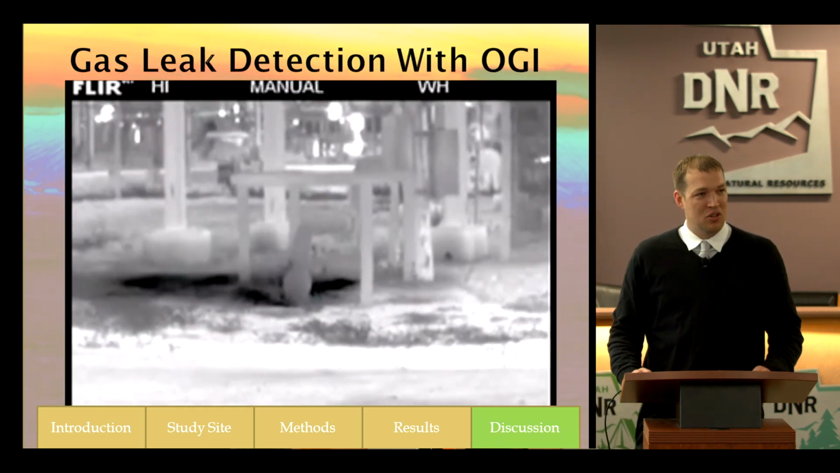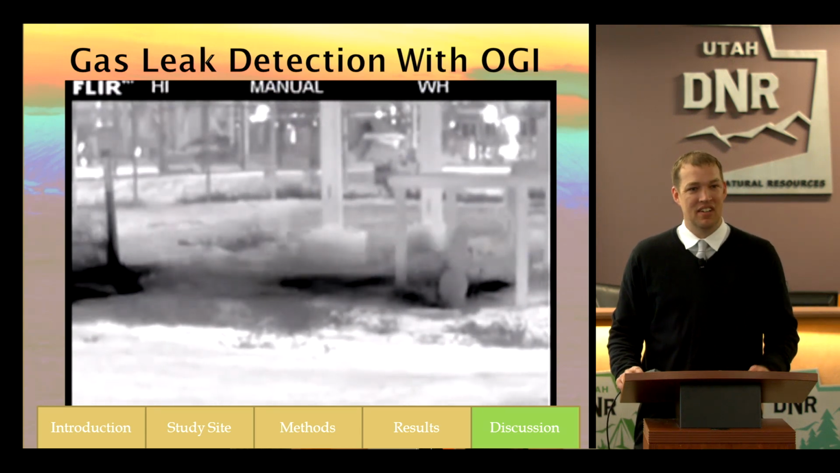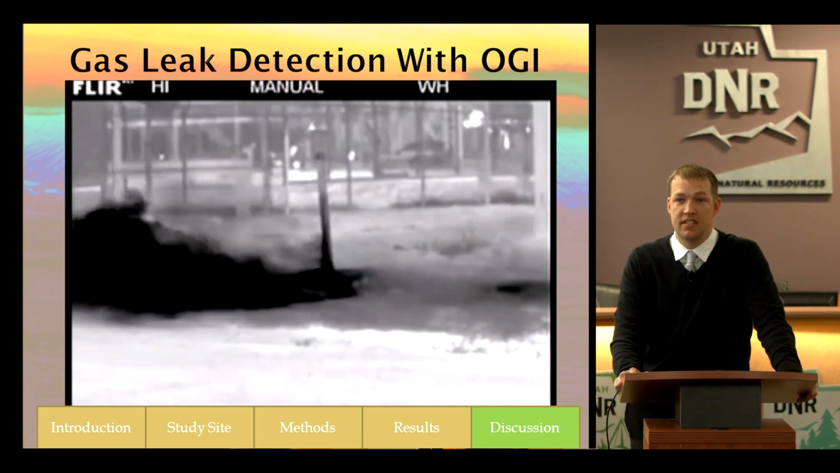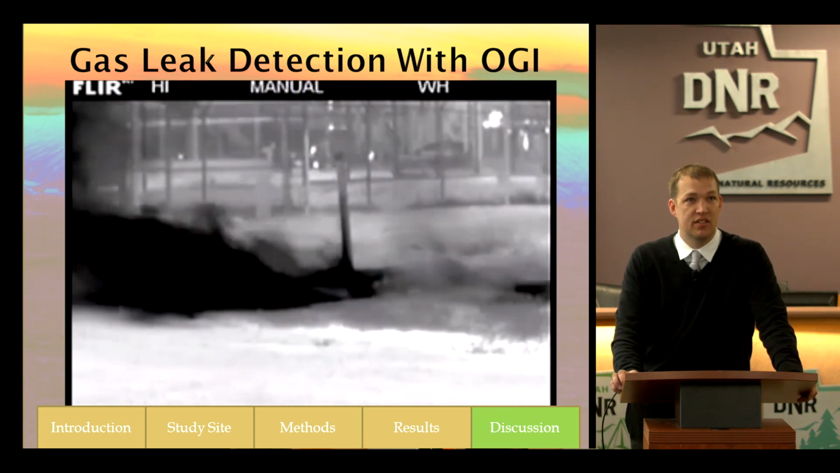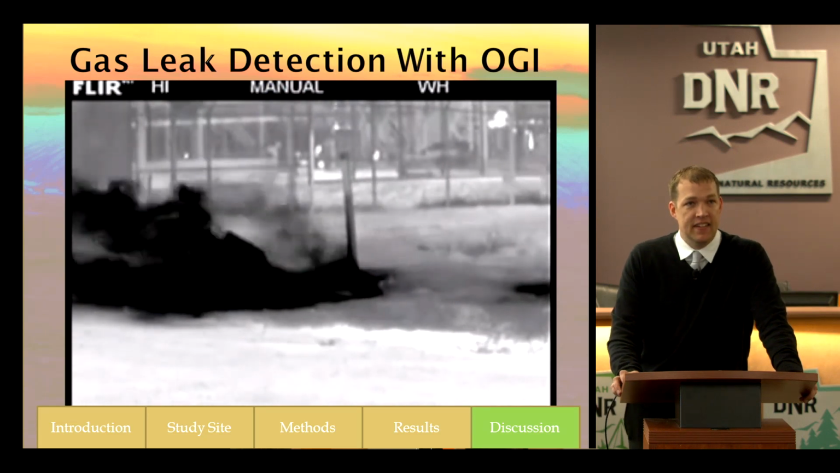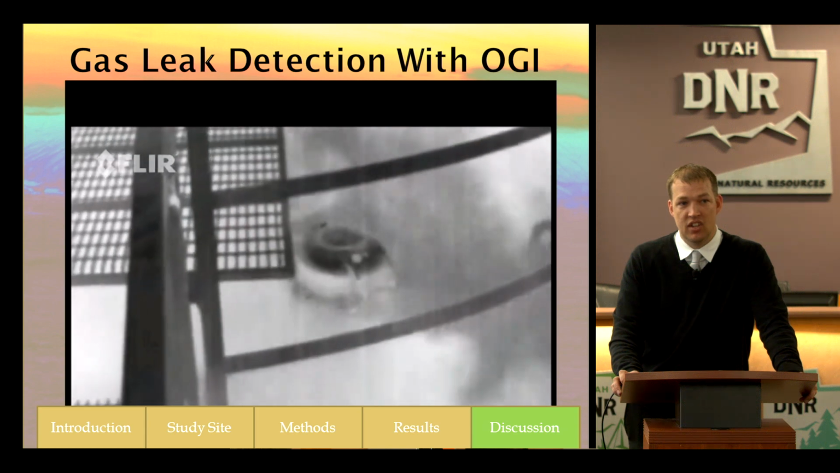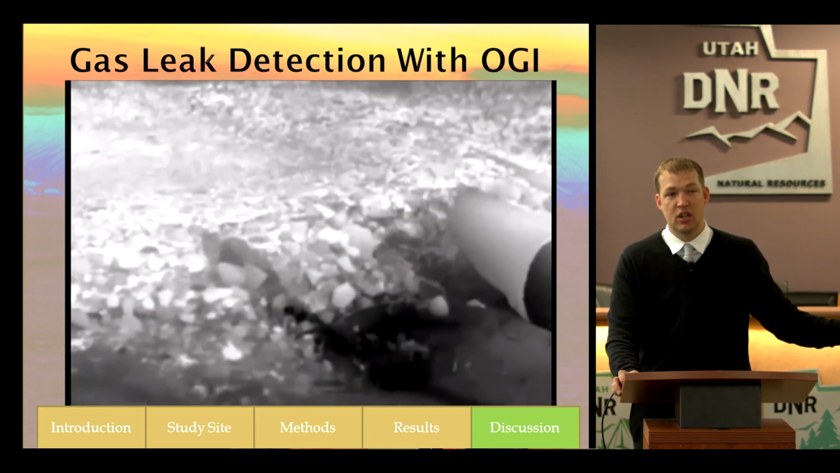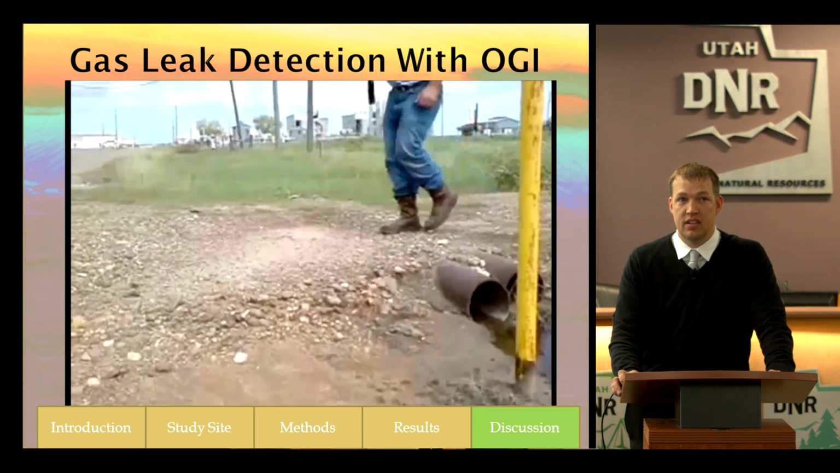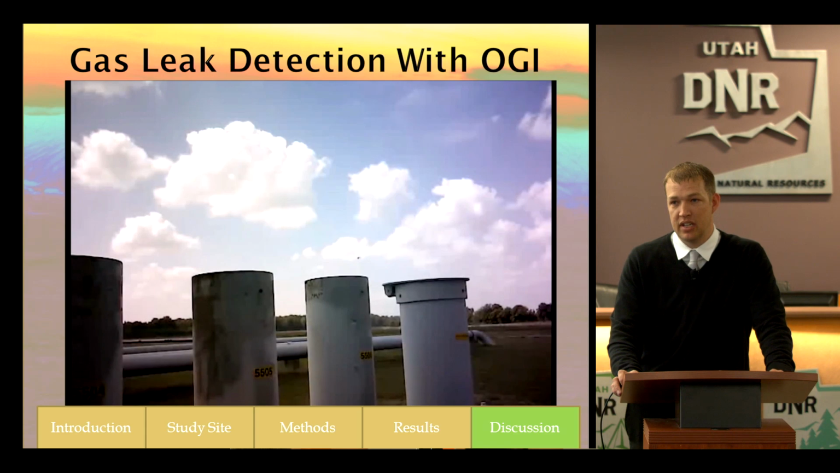So that's all cool. Wildlife is great, but I'm here in oil, gas, and mining. So I've been looking at some of these thermal cameras that are called optical gas imaging. This is looking at natural gas leaks or methane, and these leaks can actually be detected with some of these thermal cameras. Now, the thermal camera I had can't detect these gas leaks. You have to get a specialized thermal camera. But there's a lot of really cool technology that FLIR is putting out there.